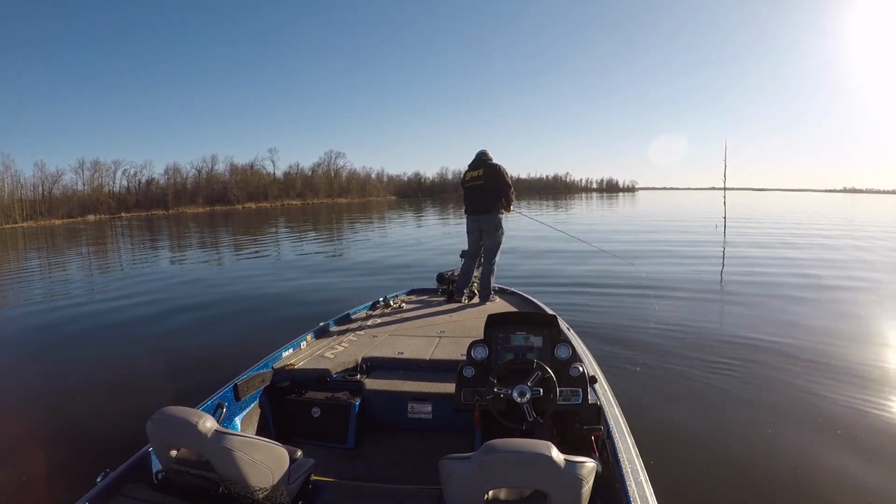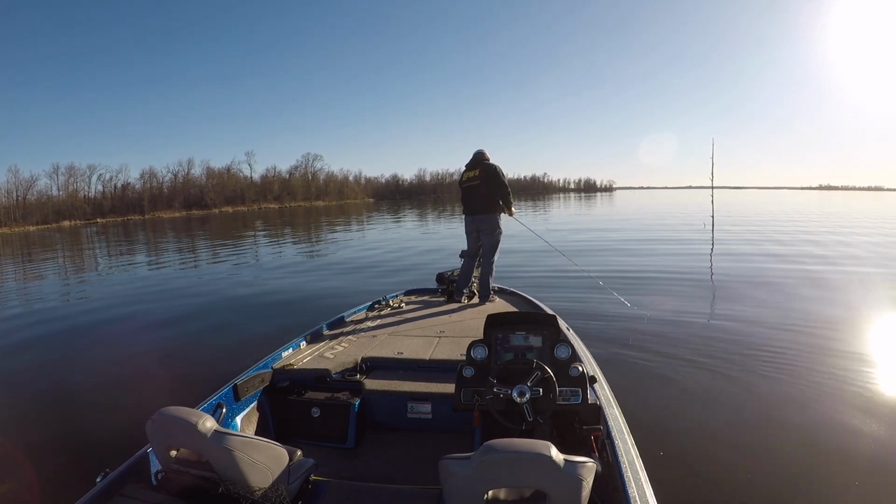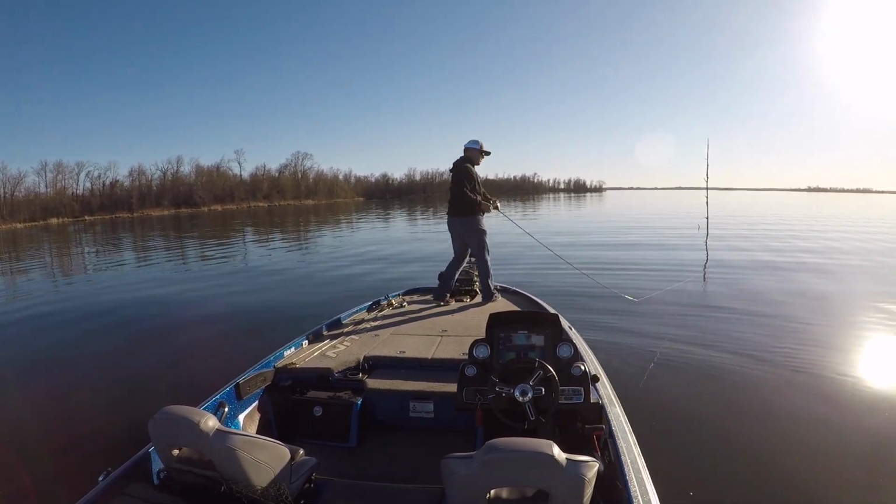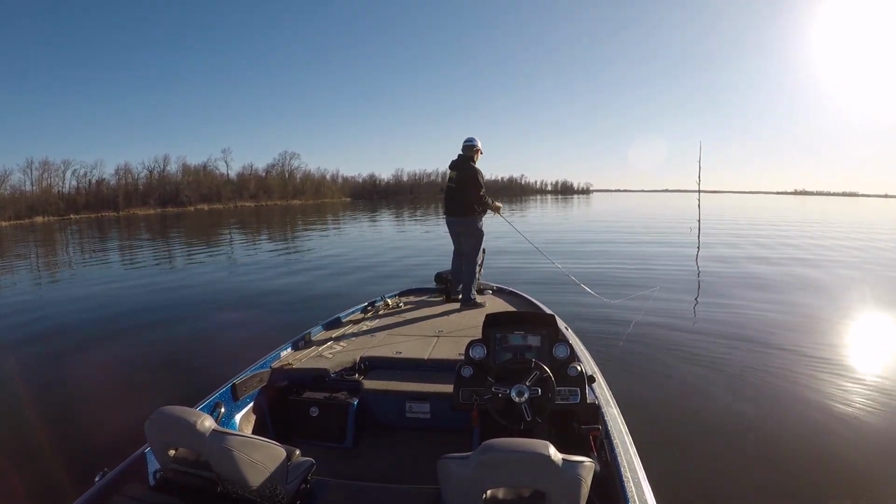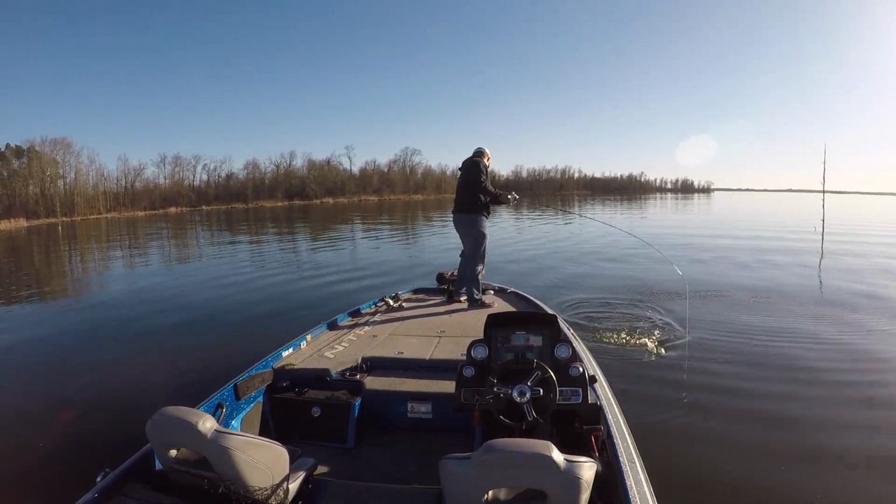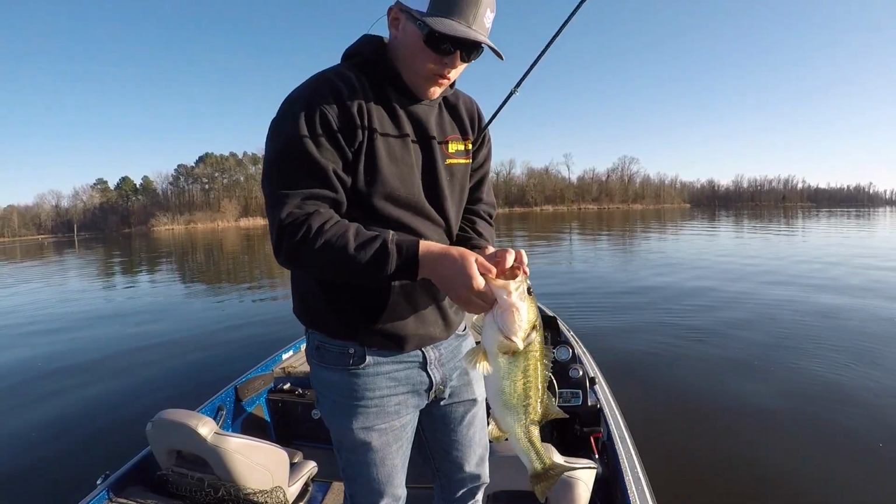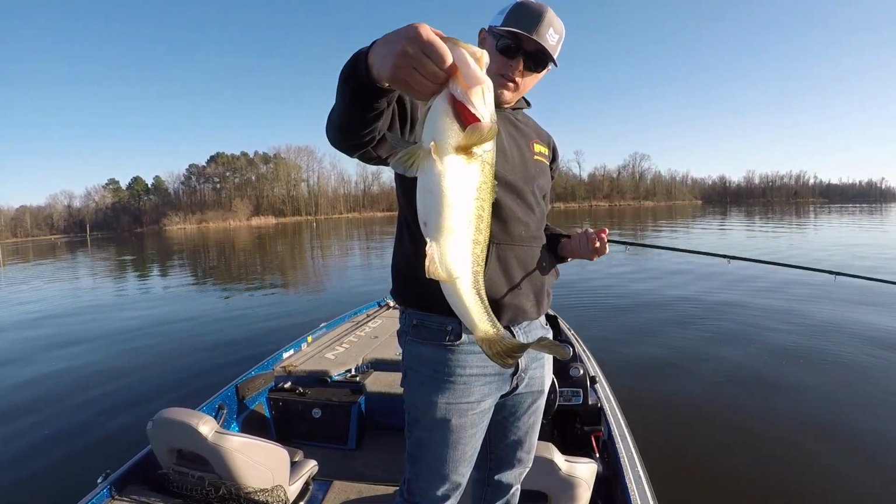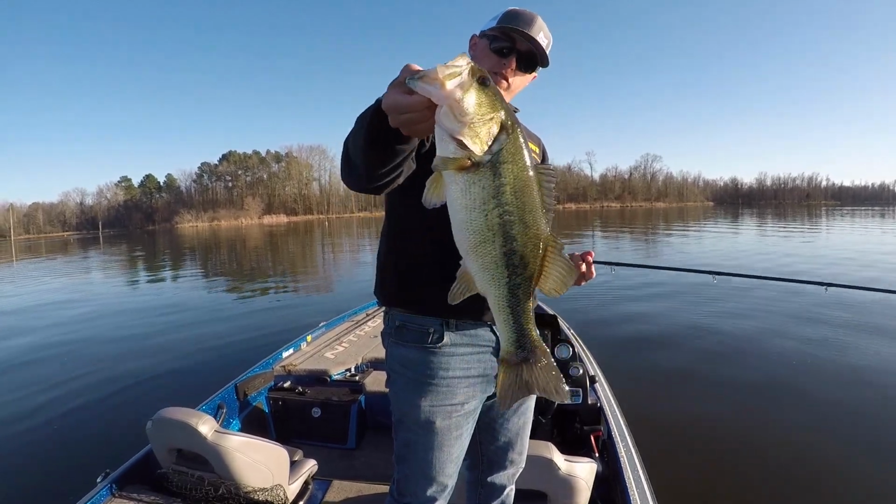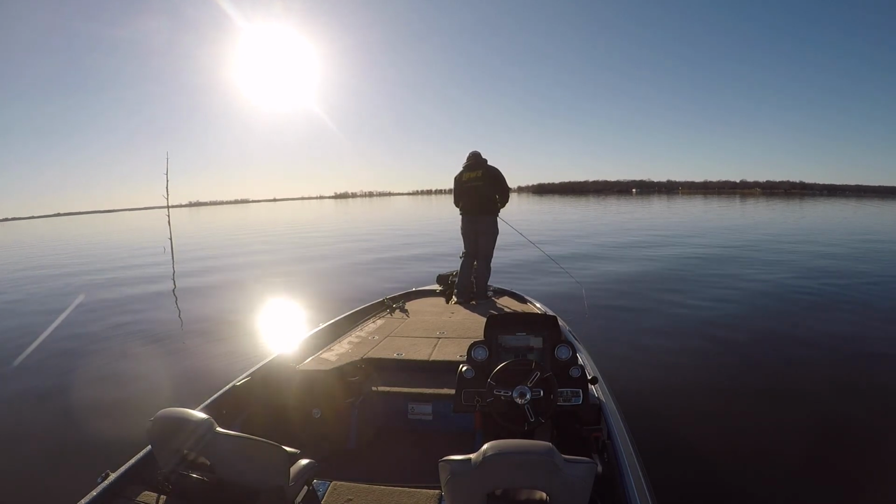Just like the first fish I caught, this tree had a school of 4 or 5 fish in it, and right there when he bit, I could see all of them come up and try to get my bait, and this one just happened to be the first one to get to it. I need a 4.5 to help me out. That one's probably 3.5. Right here, I was looking around trying to find those other fish that were in that tree,